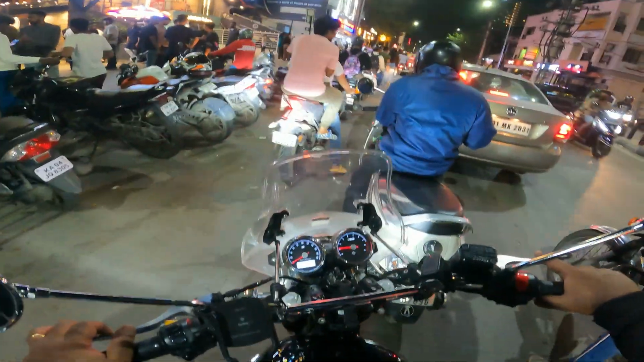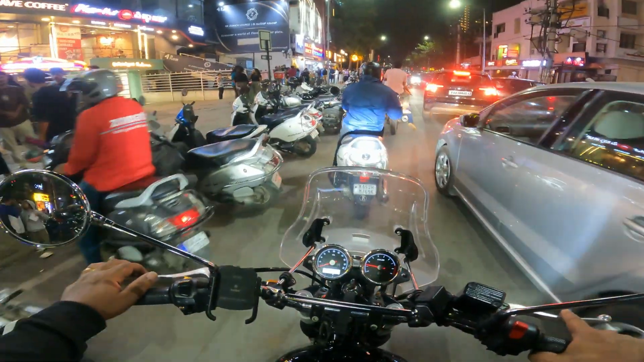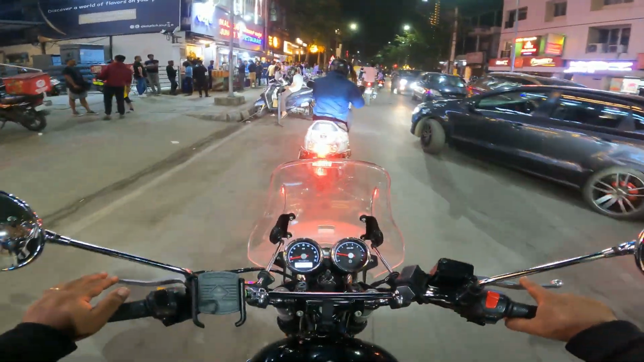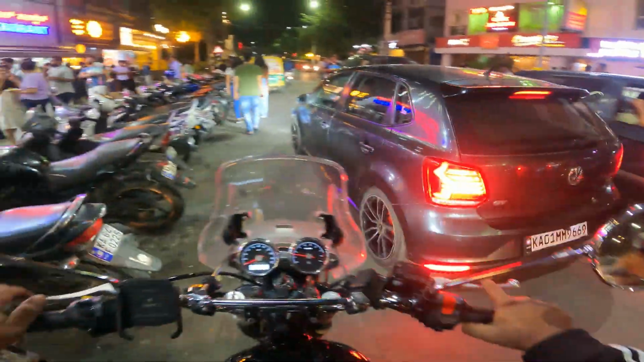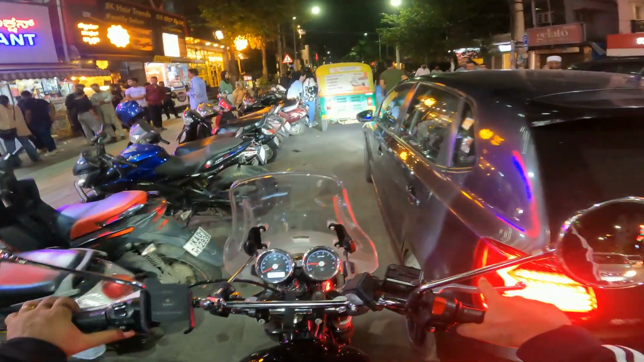With this one, I hope that it will be better, but it turned out to be a lot worse. This needs an adapter to be used. There's a lot of crowd today. It's a Friday night, and there's this auto guy who stopped in the middle here.